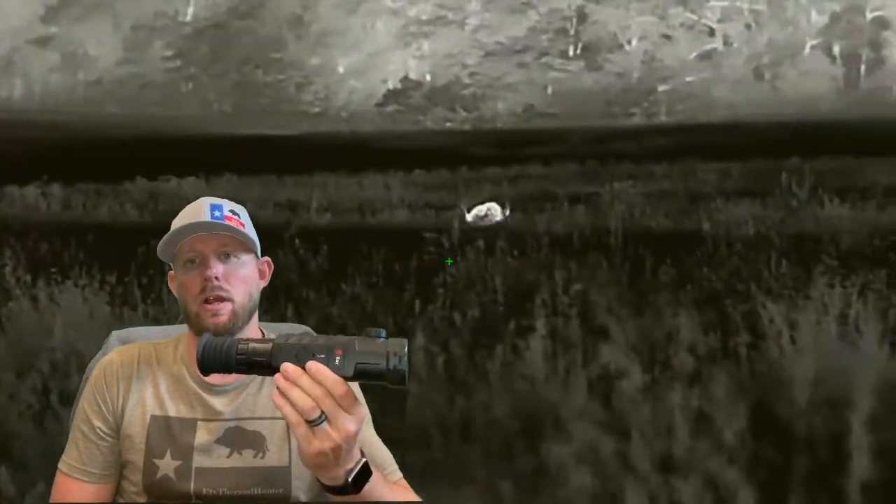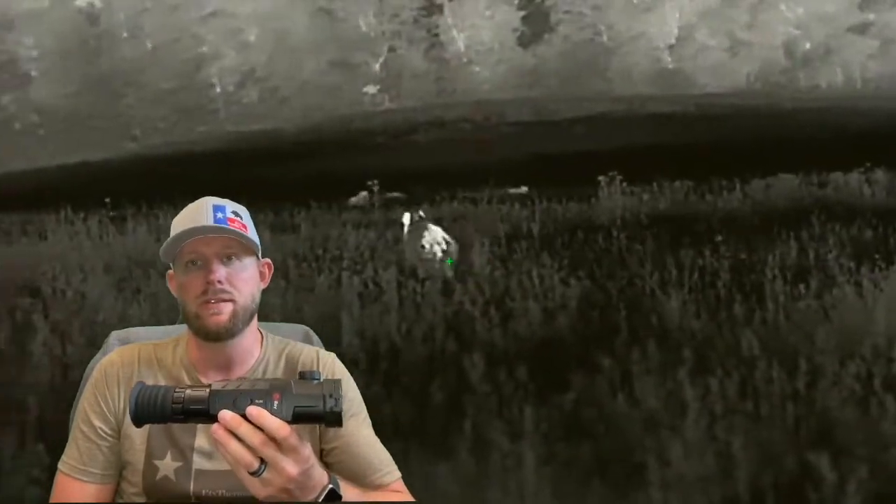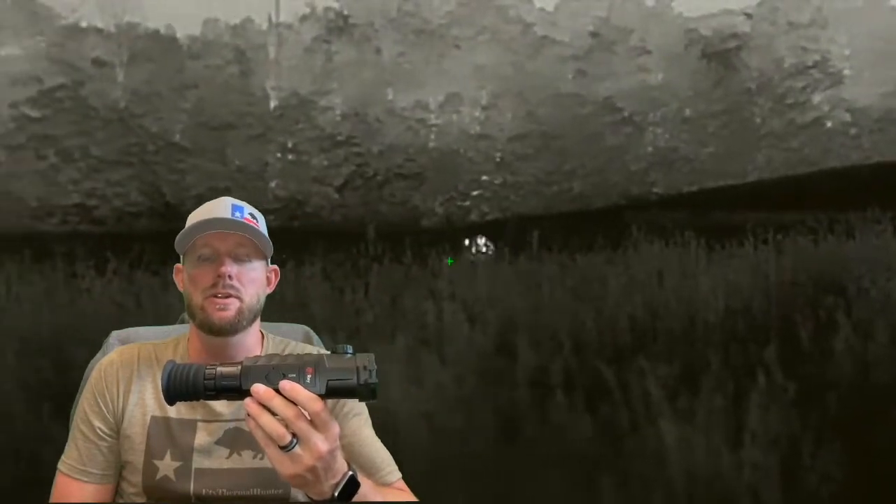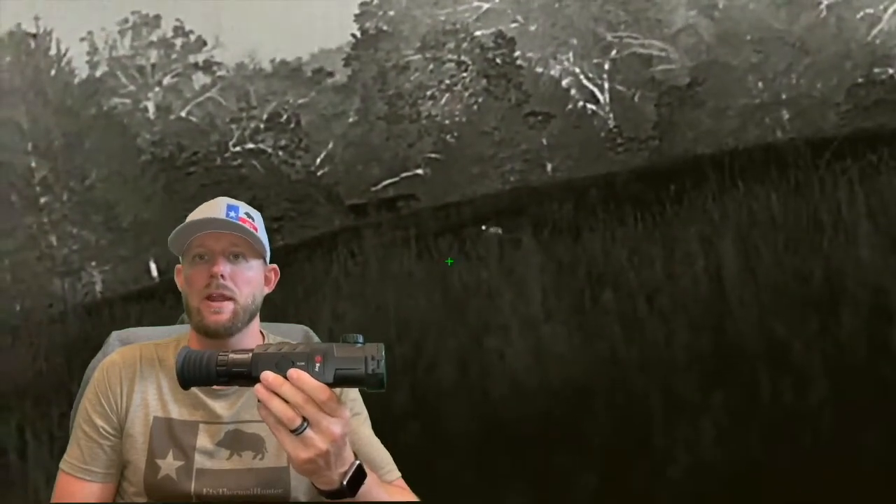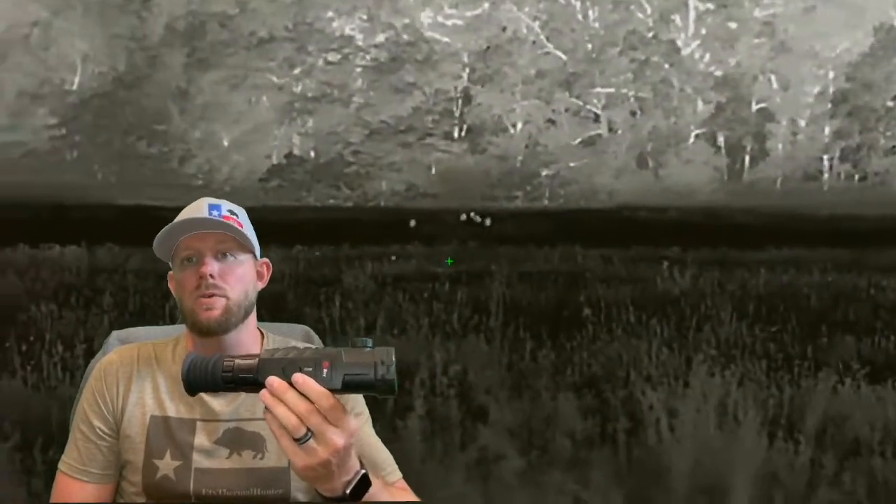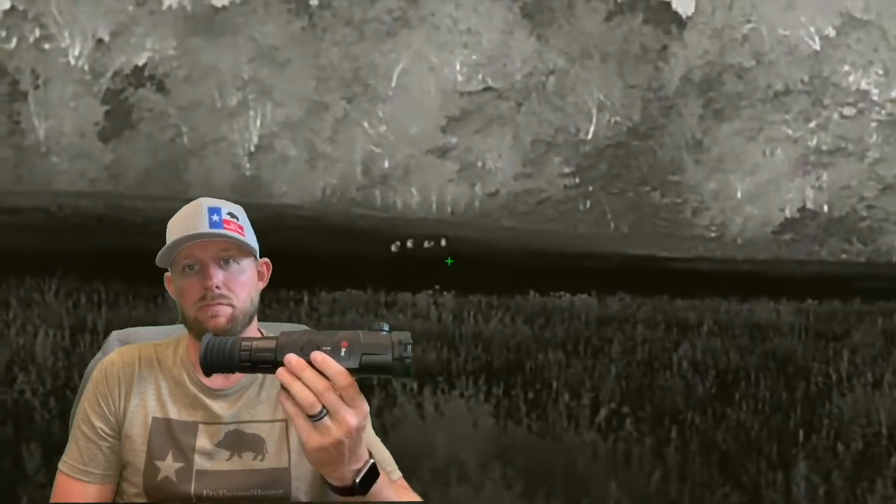Another kind of pro I'll go into just InfiRay USA in general is these scopes come with a 5-year warranty. So when you're spending $5,000 on a scope, you have some insurance and some good feelings that, hey, if something goes wrong, I've got 5 years' worth of warranty where InfiRay USA will take care of it and help me get my scope repaired or fixed or replaced or whatever the case may be. So that's a huge pro for going with the InfiRay USA scopes in general. Having a 5-year warranty on a $5,000 scope, that's a great perk.